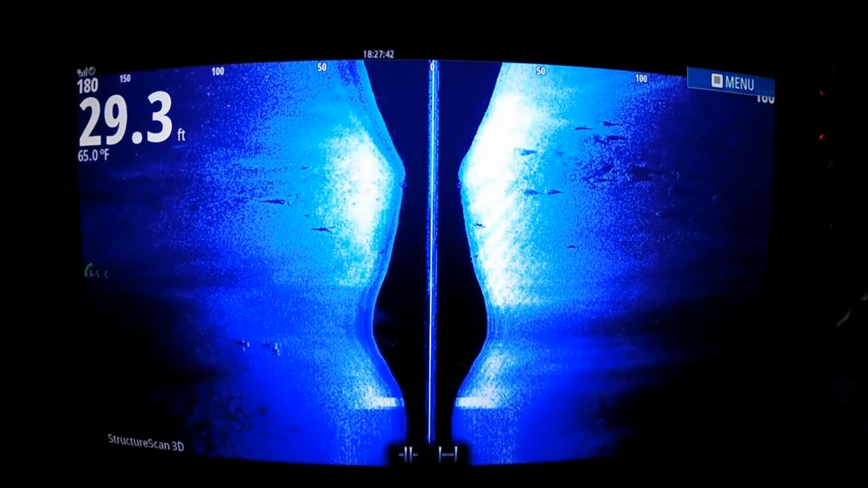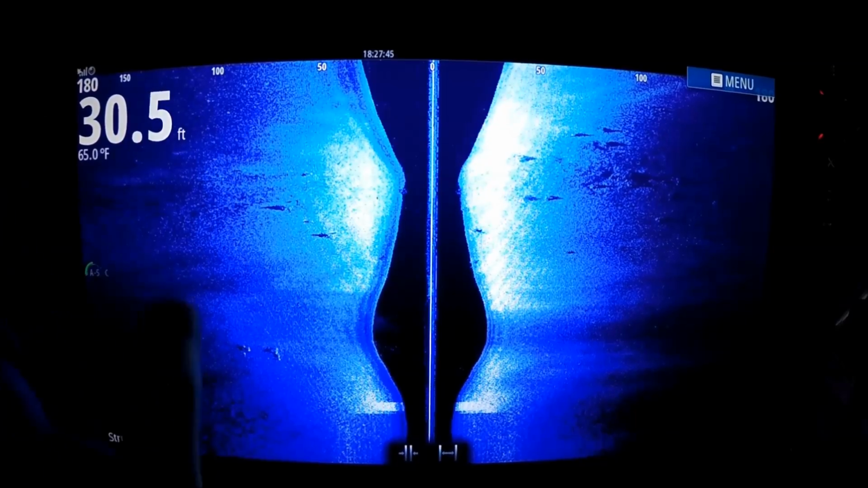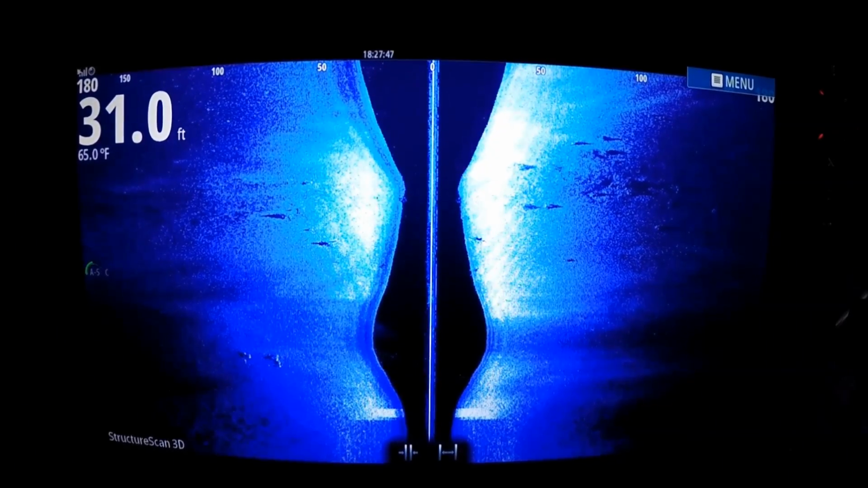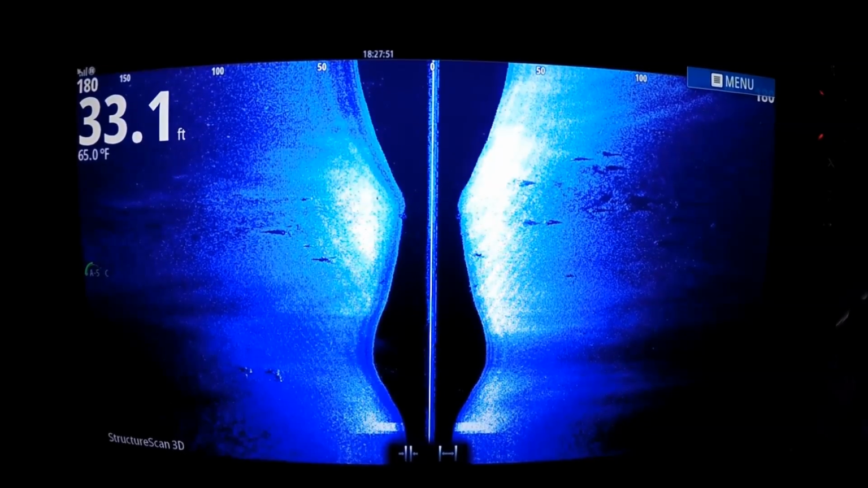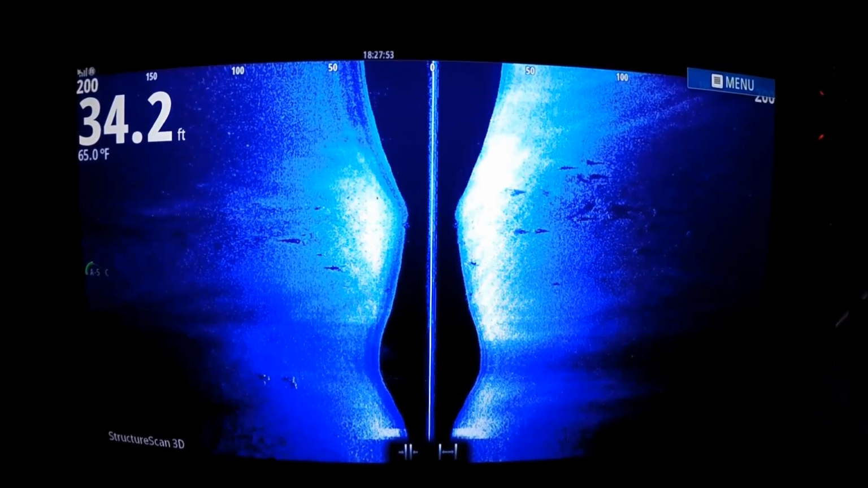If you have an LSS 1 or 2, you know exactly what I'm talking about. Those big shadows you would get, and you'd have to constantly adjust your range to see off. Man, that's amazing. What a difference.